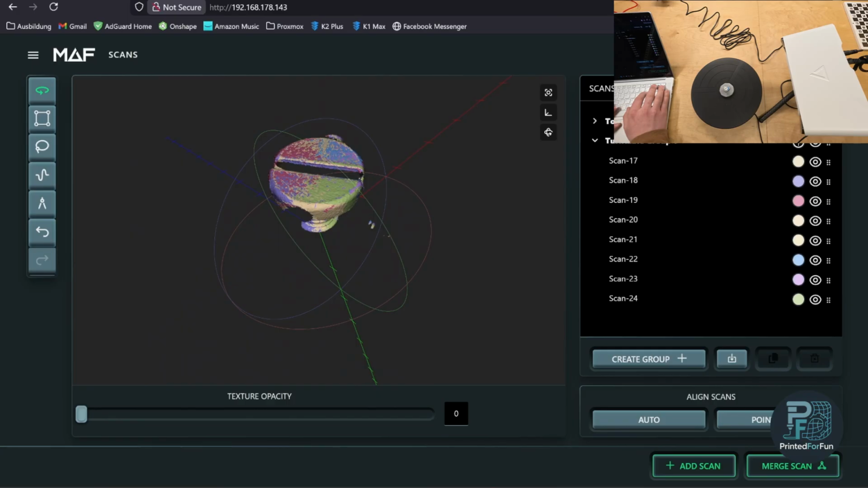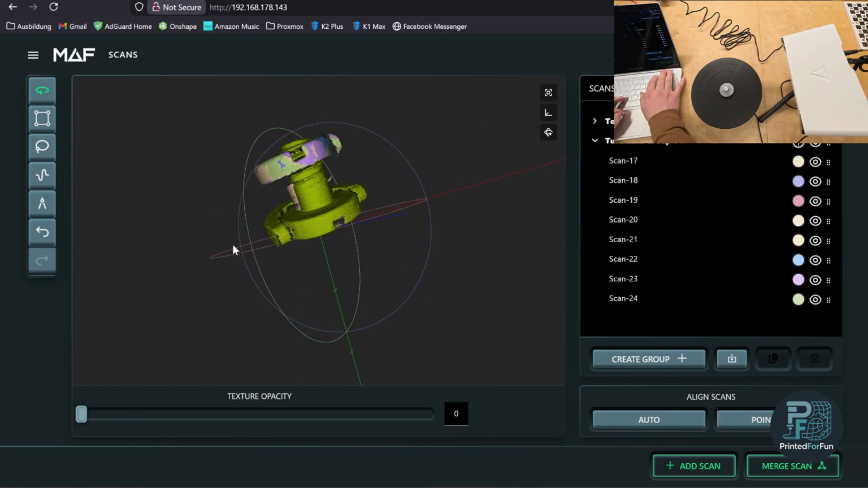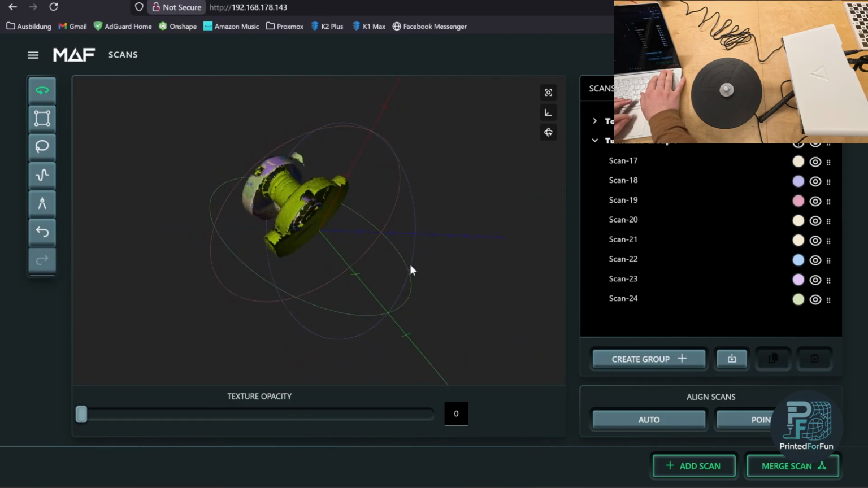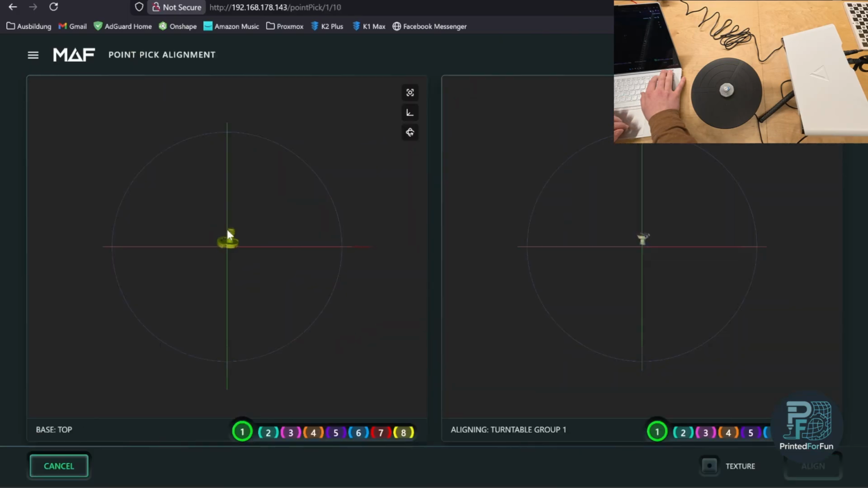So now for the alignment. There are two options to align: the auto alignment and the point pick alignment. Since there is very little actual overlap, and I didn't capture much, basically only the top side of the screw, we will be using point picking. First you select a base scan, and secondly you select the scan that you actually want to align.